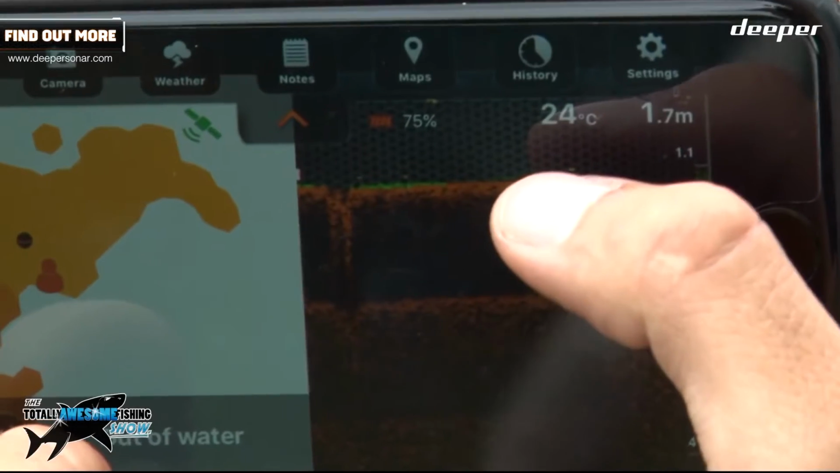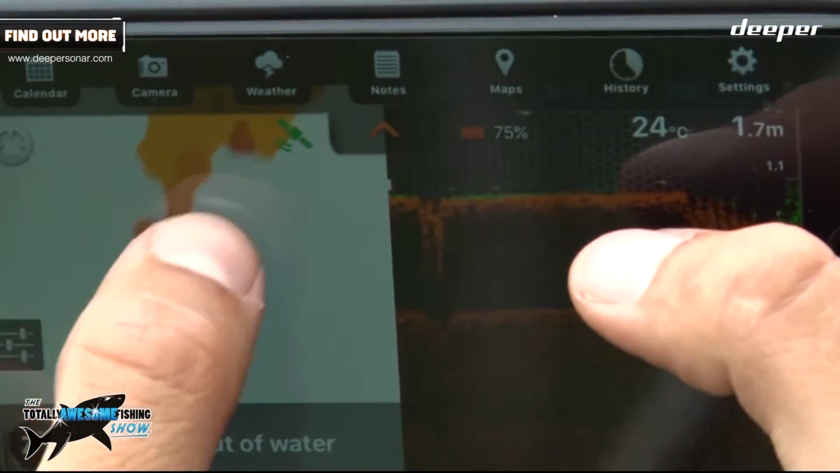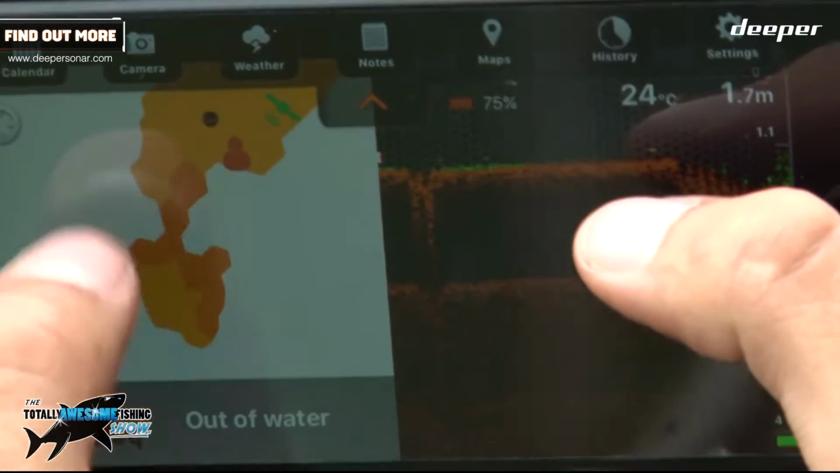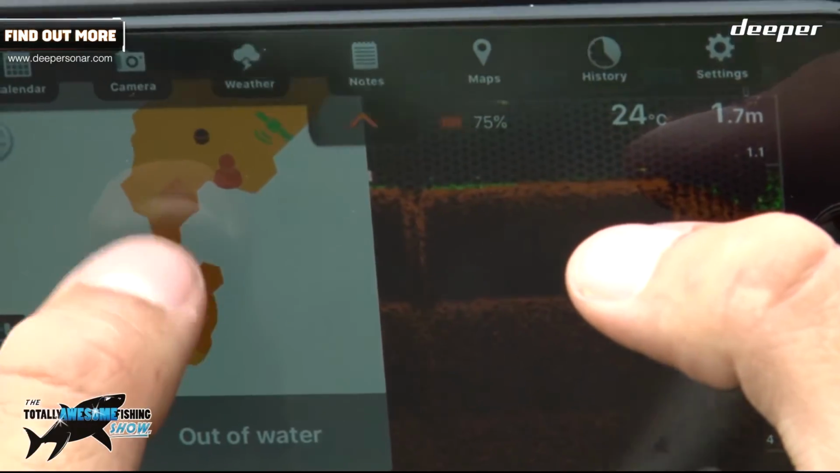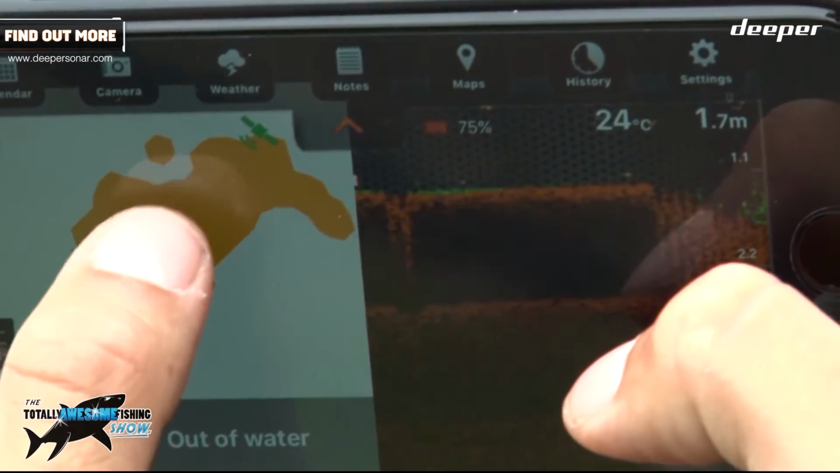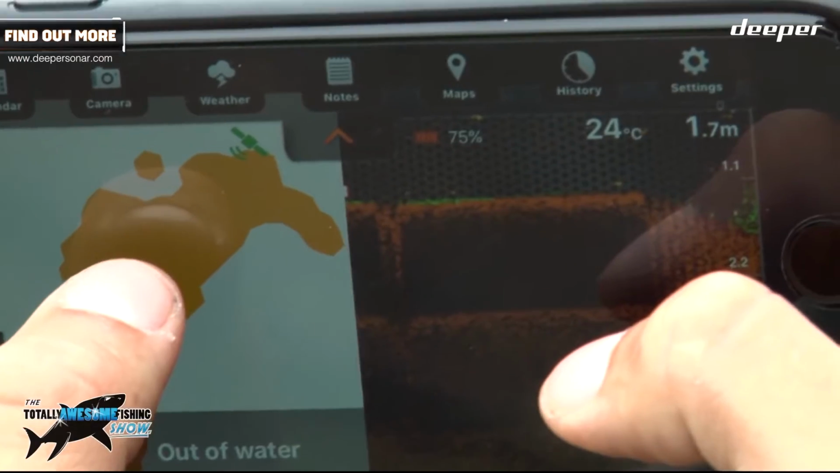So I've cast and mapped the lake, and here's the map from it. It works via GPS, connected over Wi-Fi to your phone. You can see there's the shallower end of the lake there. Then there's a sort of deep drop-off hole, and then as we get into the main part of the lake where we are now, there's much deeper water. I say much deeper. The depths go from about half a metre to about 2 metres.